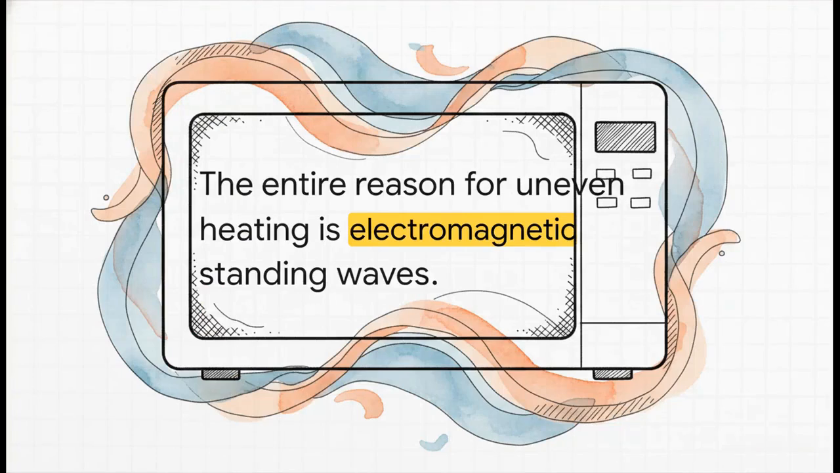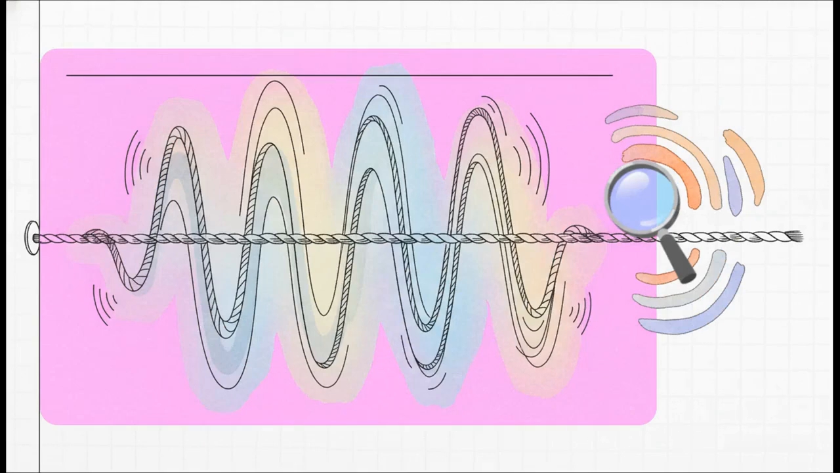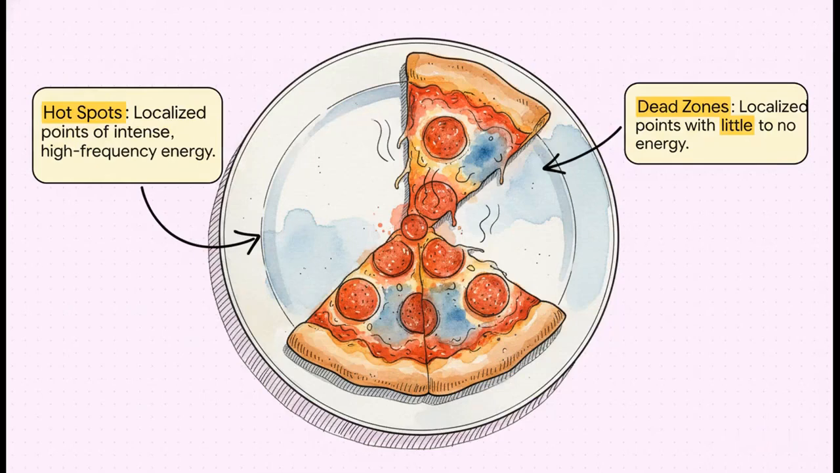This is it. The entire reason for that maddeningly uneven heating comes down to these things right here, electromagnetic standing waves. Now, I know that sounds super complicated, but trust me, this is the key to everything. So what on earth is a standing wave? Well, picture this. You're holding a rope that's tied to a wall, and you start shaking it up and down. You'll notice some parts of that rope are going absolutely crazy, flying up and down, while other spots are barely moving at all. A standing wave is just like that. It creates these fixed points of super high energy and other fixed points with almost no energy, all happening at the very same time. This right here shows you exactly what's going on inside your microwave.